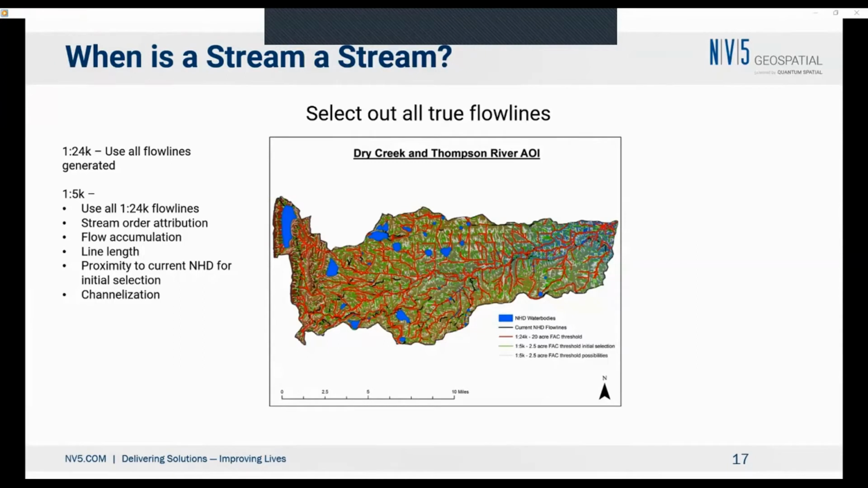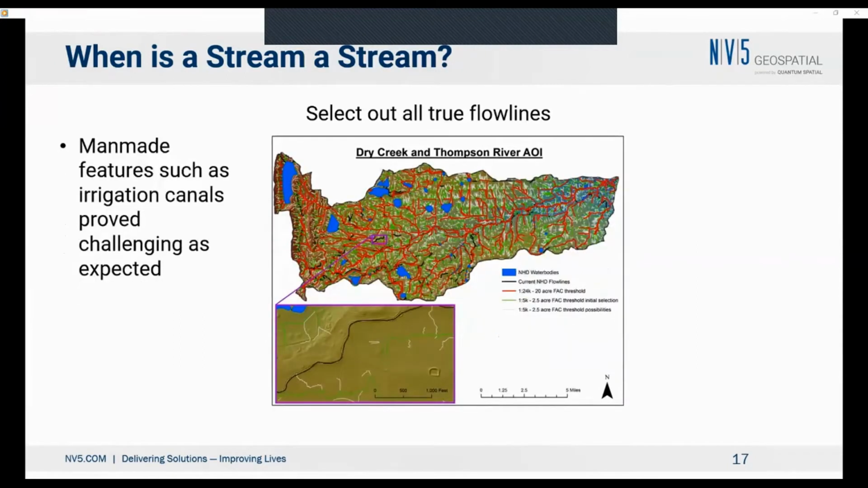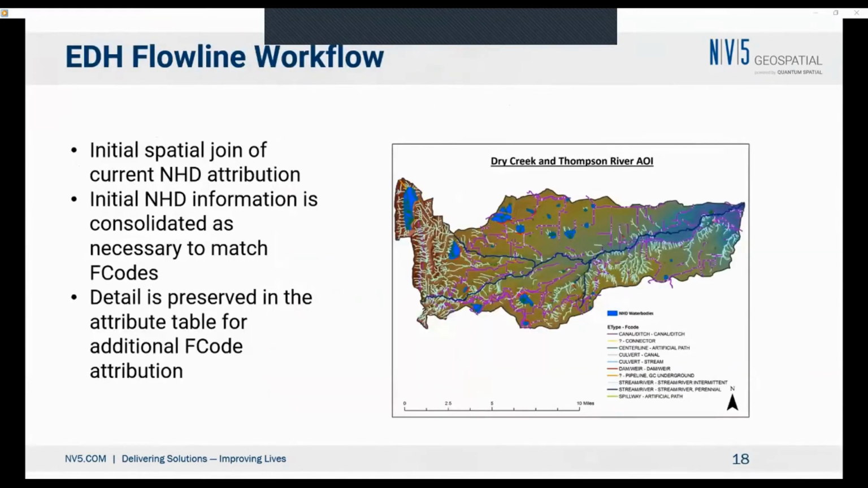Those aren't all real. What we have to do is understand where these are true flow lines, and so we need to look at where there's actually a channel, and that's where the geomorphon, looking at profiles, starts to come in, and we need to come up with rules that dictate when is a stream and when is it simply a flow accumulation that doesn't have any meaning.